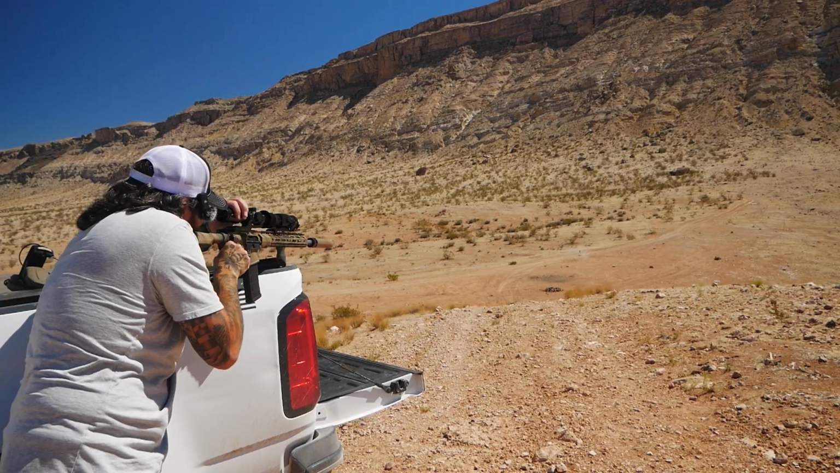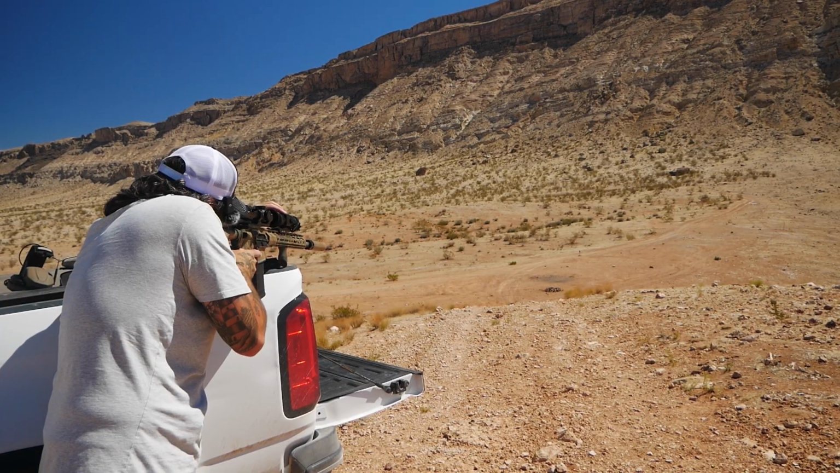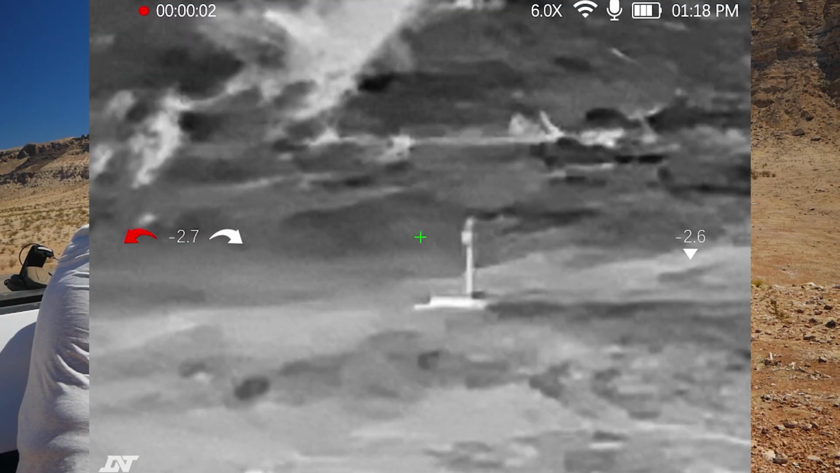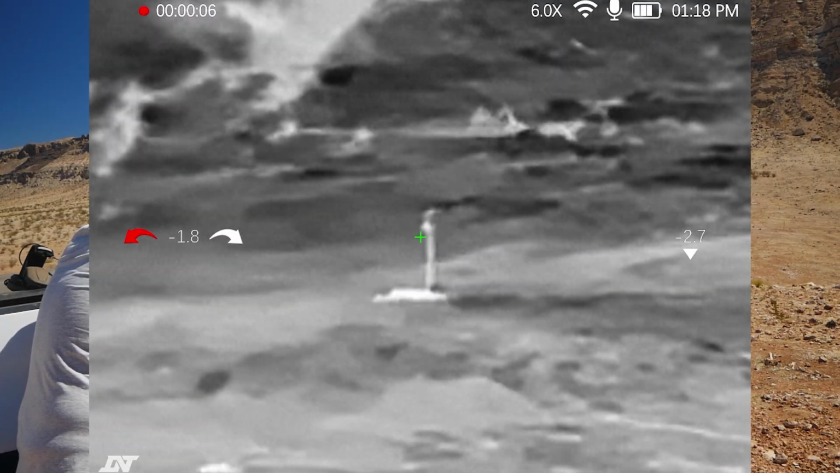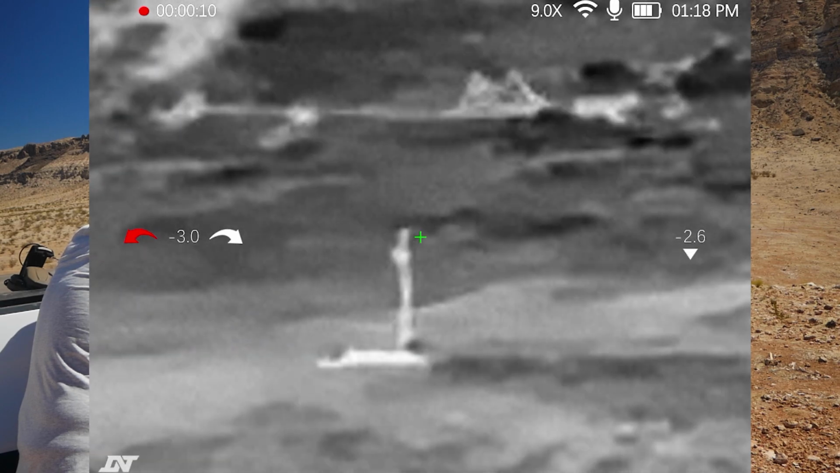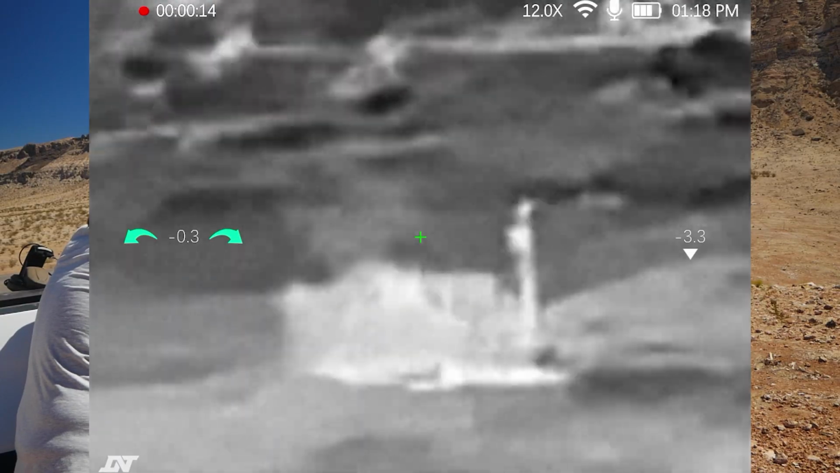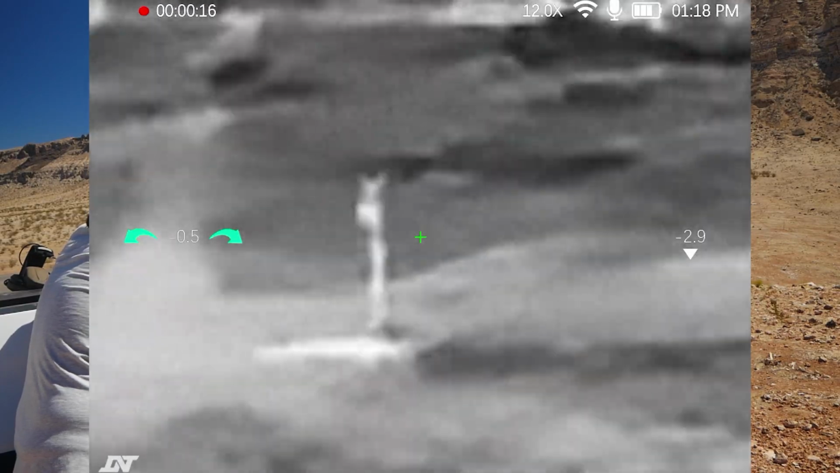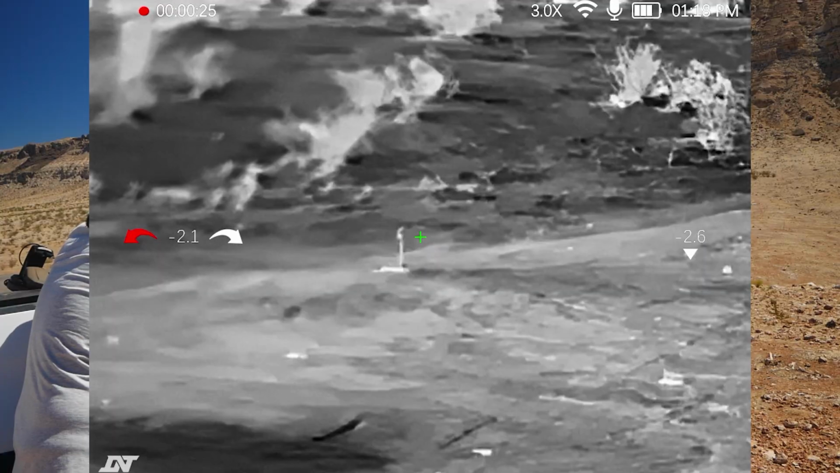All right, cool. So let's switch this off of this mode. I'm going to switch it off of clip-on mode. All right, so we are on regular mode now. As you can see, there's our target. We are at 6x, 9x, and 12. Let's just send one round. We were a little low there. Zoom back out.